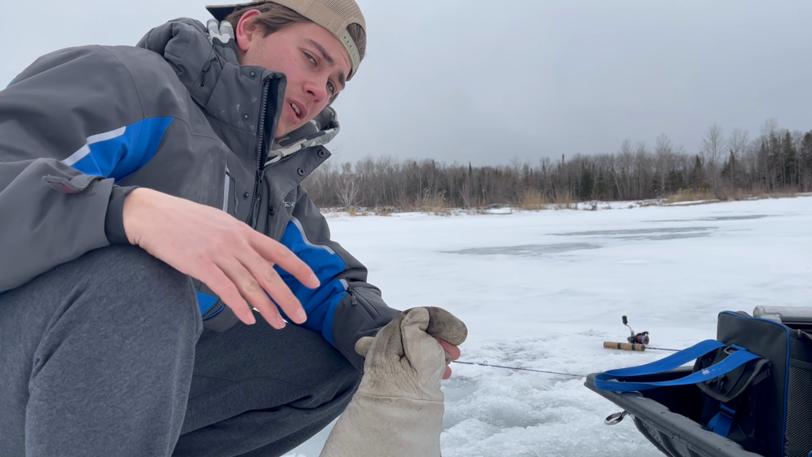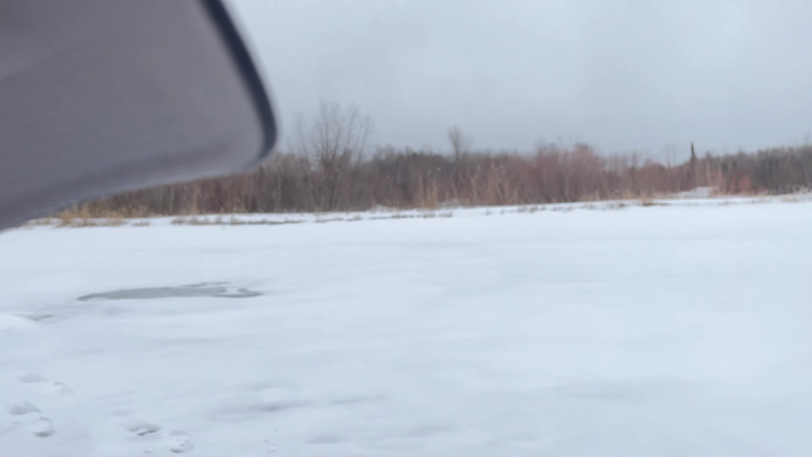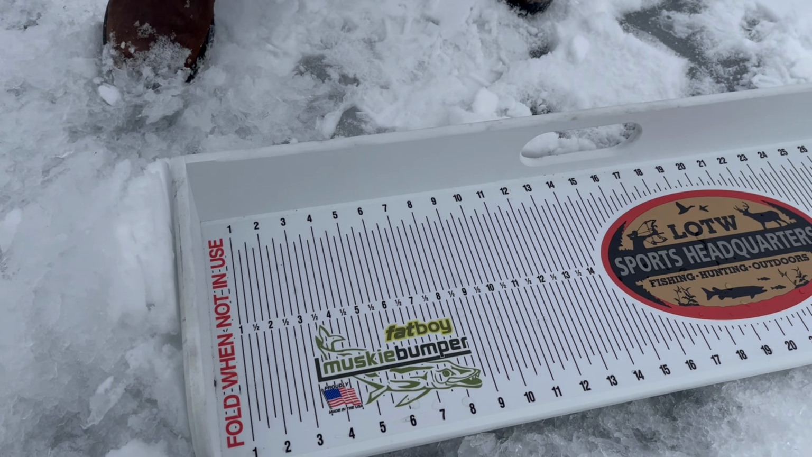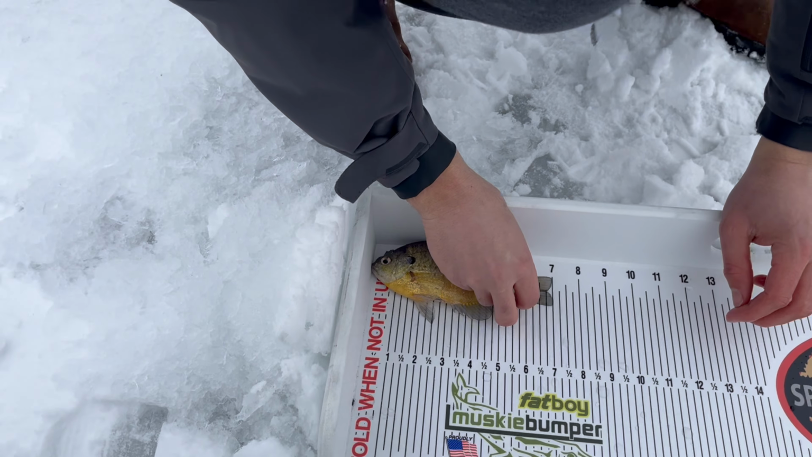Well, we'll see if it's a 7. I hope this is a master. It might be. I'm gonna say it's gonna be very close. I think it's short. Oh no. Nope, that's a 7. That's a 7. That's a master.